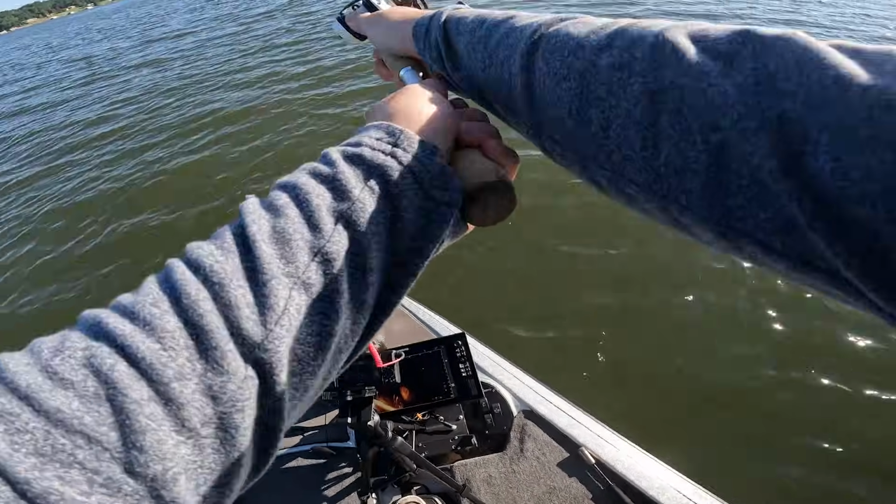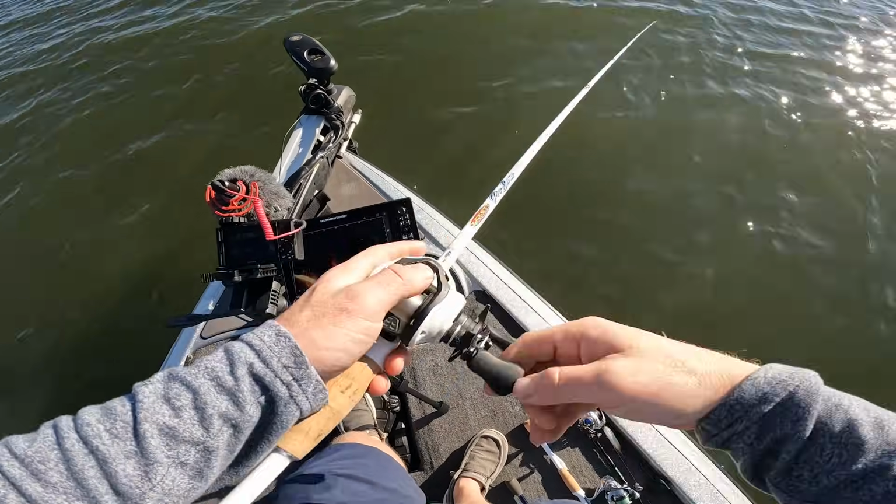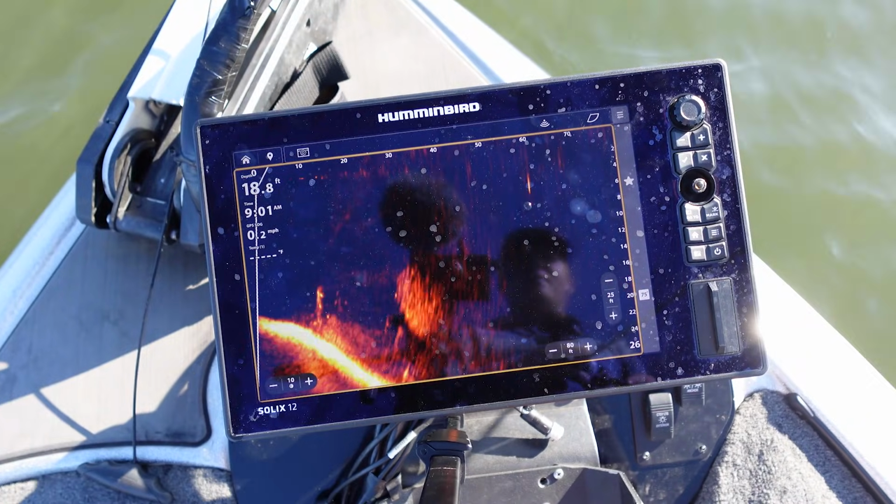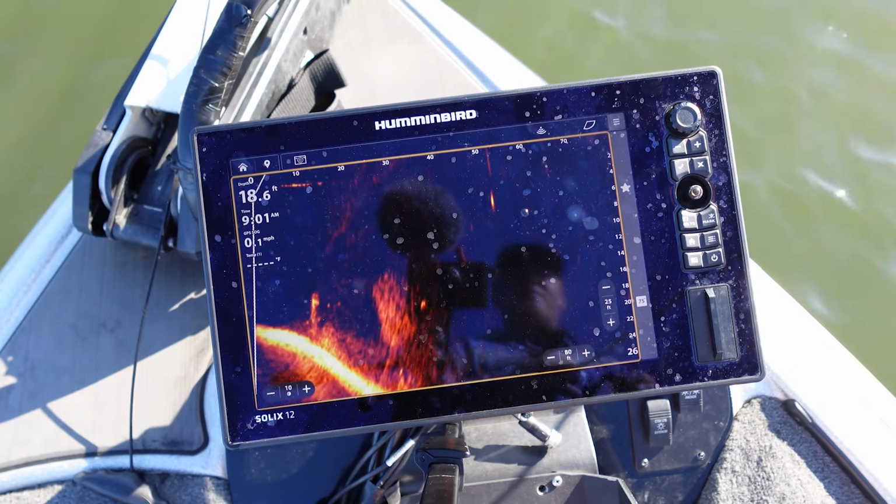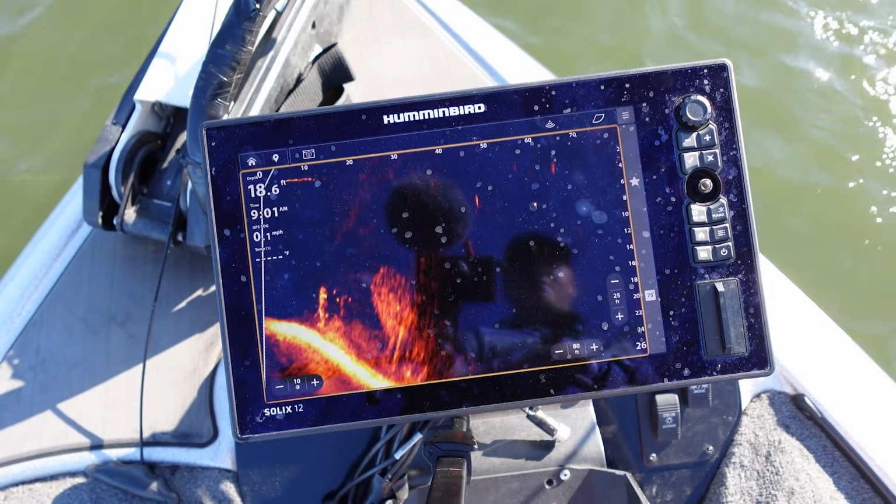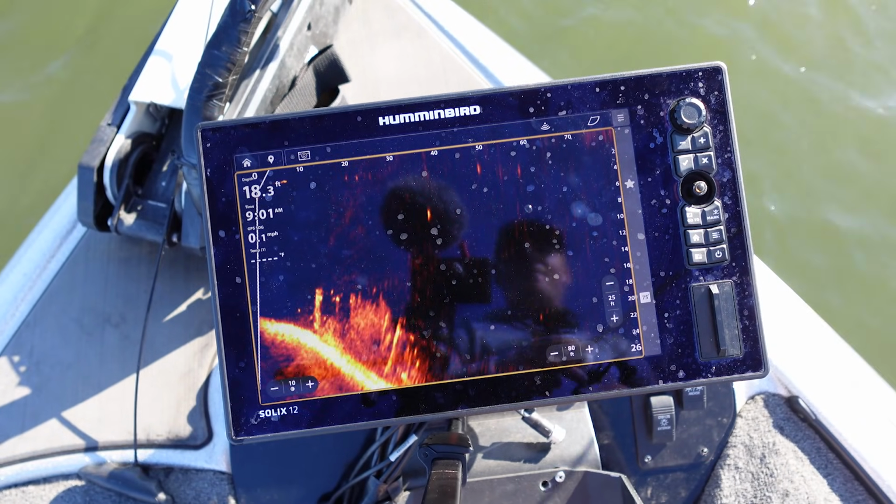All right, let's see. Get my trolling motor on it. Where are you? I gotta move it to see it. There it is, 55 feet. Yeah, I was panning the trolling motor trying to find it. But this is a jerk bait, a little Berkeley Stunner, 112.